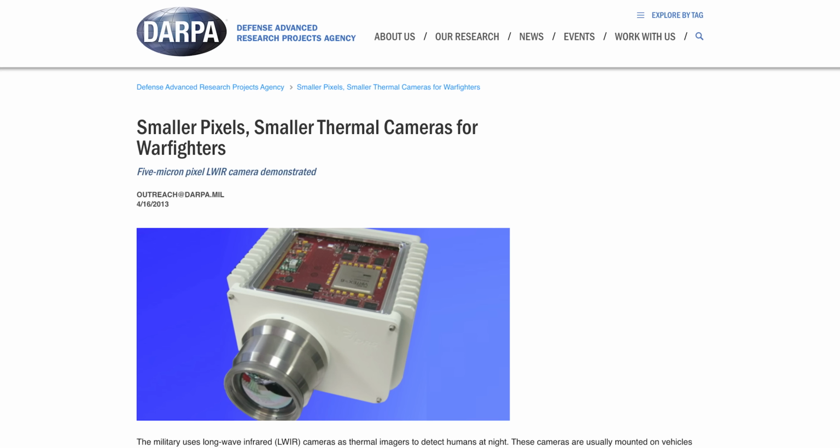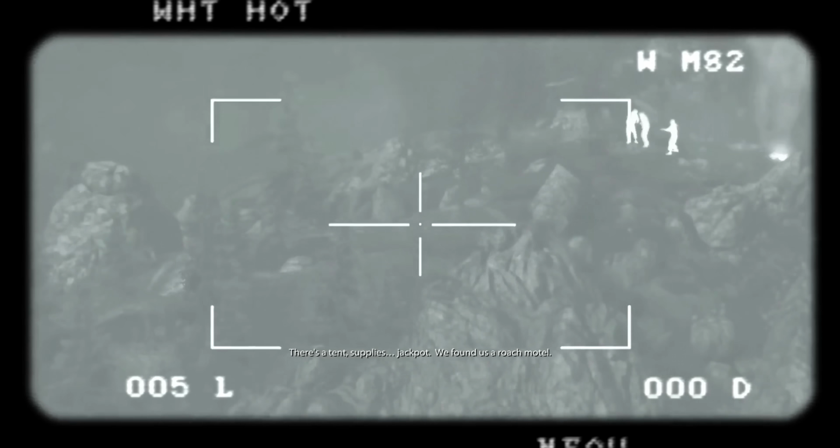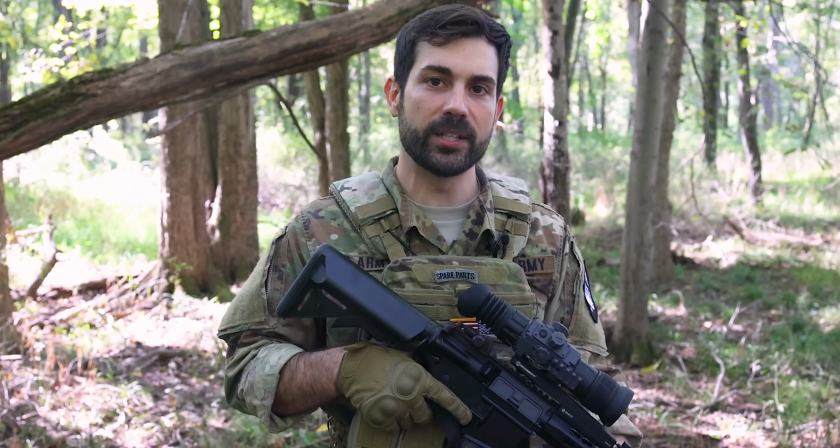DARPA has developed smaller thermal devices that can fit in the palm of your hands that'll have huge applications on drones and weapon sights in the future. Thermal vision is a new reality that soldiers need to live with and consider when planning for future counter-surveillance missions. Hopefully this video gave you a 101 basic introduction to how thermal vision and thermal camouflage works. What's clear is that if the US military is really planning to own the night in the future, they'll have to invest more money into IR camouflage.